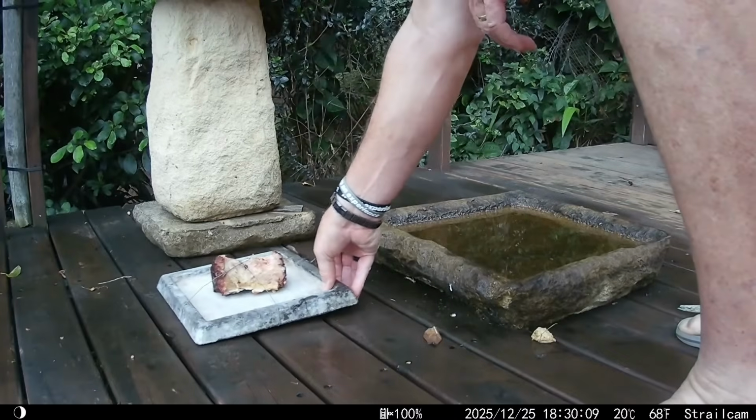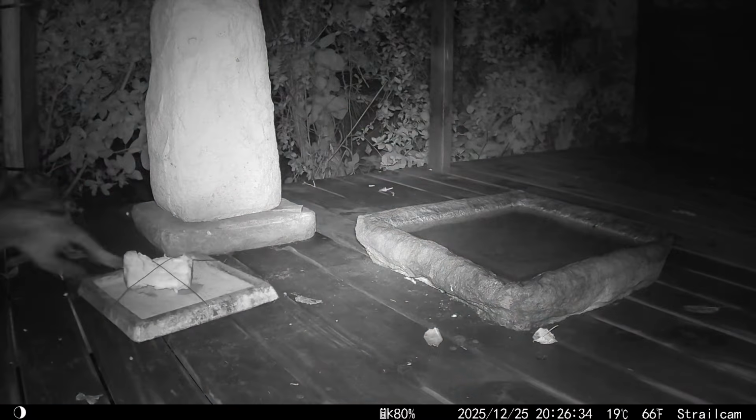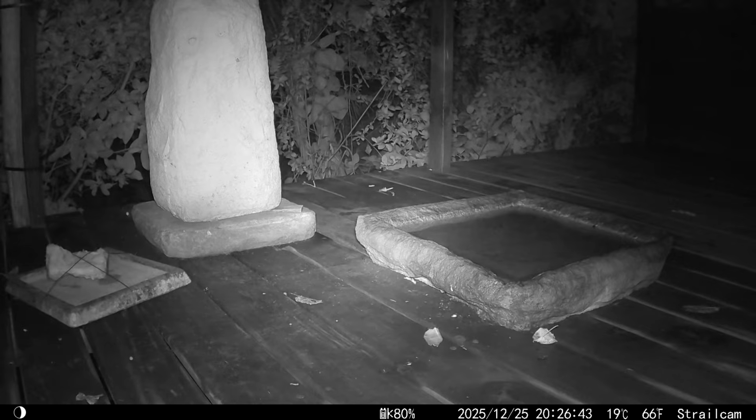Christmas dinner was the bone of a lamb neck, and I decided to tie this down, preventing a grab and go with the loot. This young and nervous Genet got a fright every time after tugging on the bone, with the sound of the tray on the wooden deck, and the Genet then running away on each occasion.